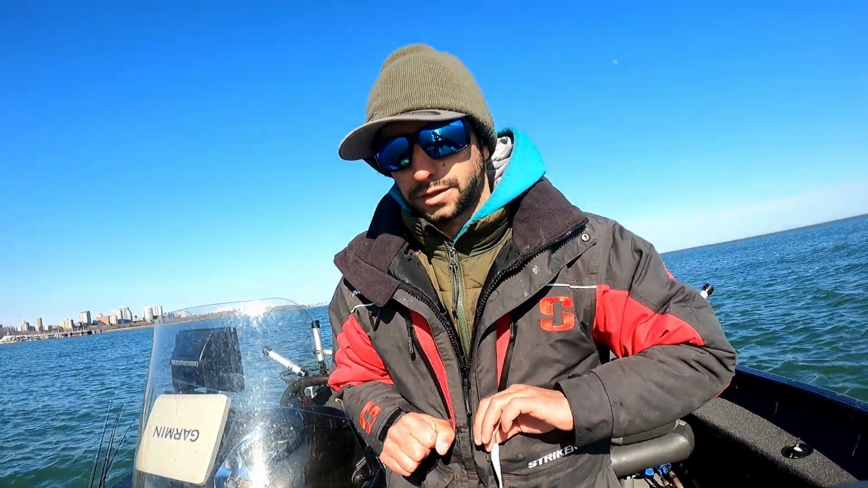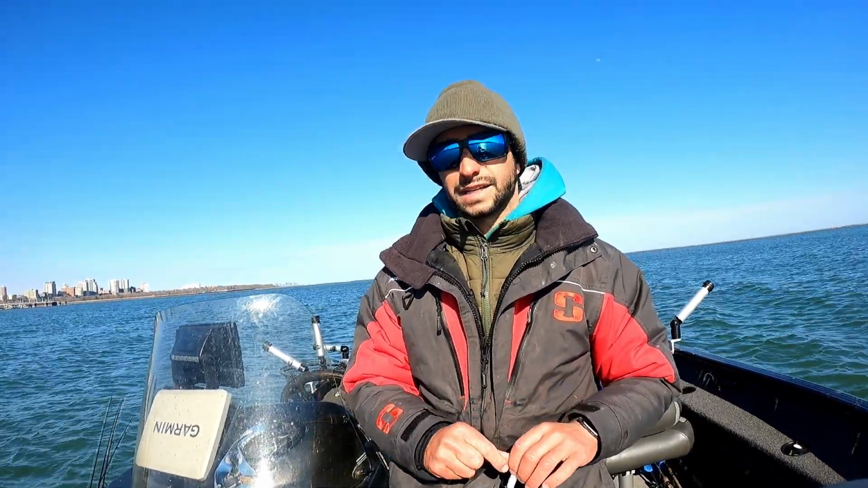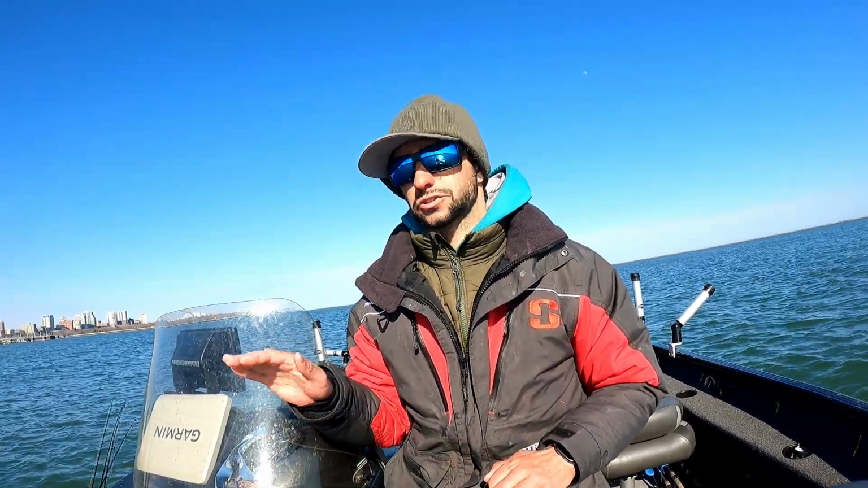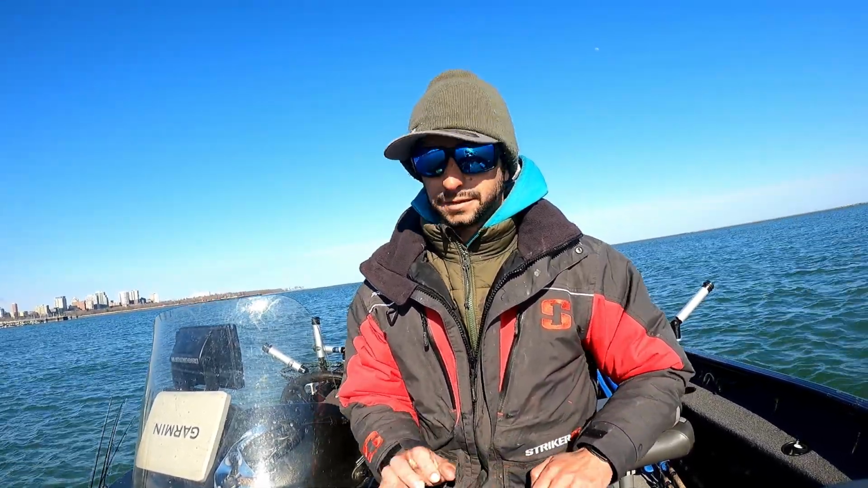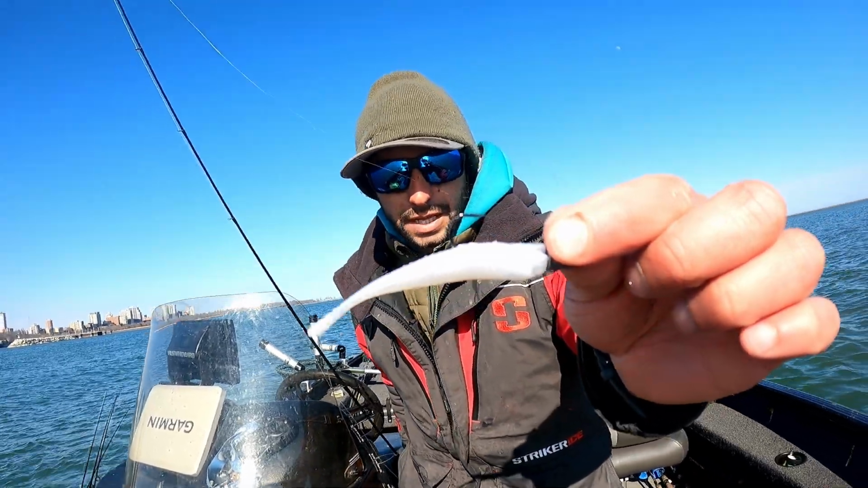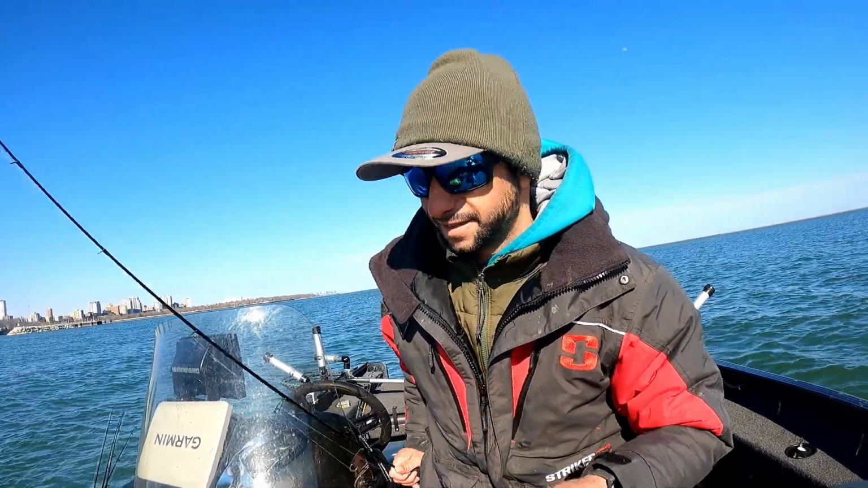Water's still cold. It's 34 degree water temp still, so you don't necessarily want to use something too fast, or something subtle that you can kind of bounce on their face. And these fish are a little bit tighter and deeper right now, middle of the day. So a presentation like a little darter head jig and a plastic like that can be hard to beat, guys.